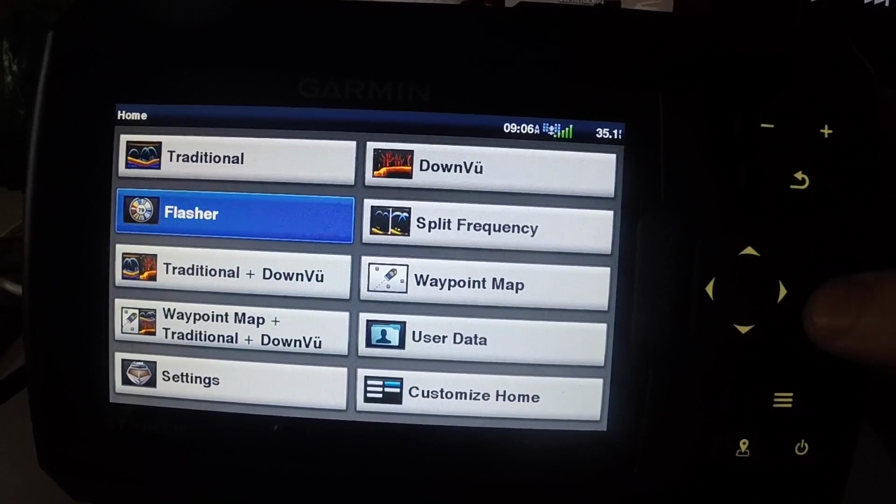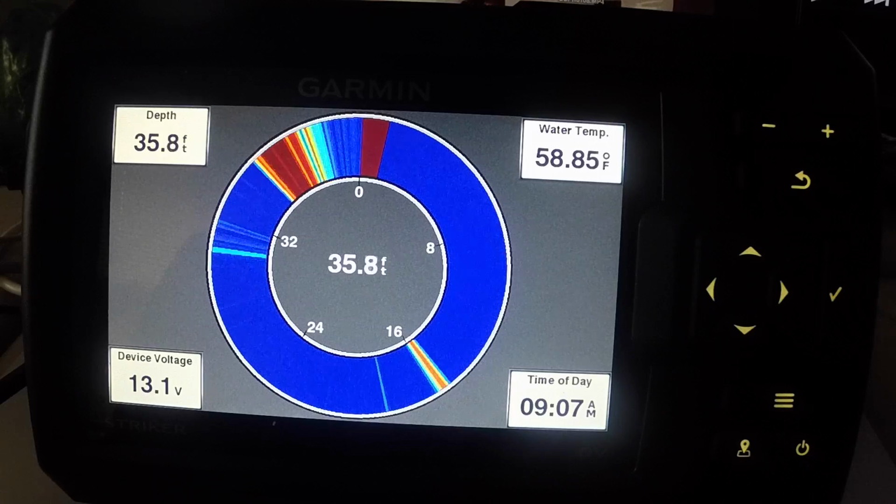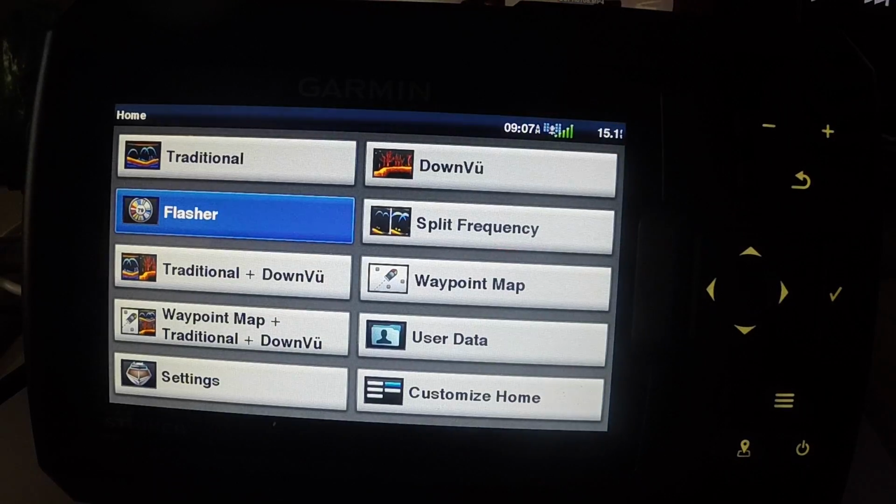It also has this flasher option, which I don't use. I might try it for drop shotting, I'm not really sure, but this is mainly an ice fishing thing. I can't read these all that well, and I don't really need to.